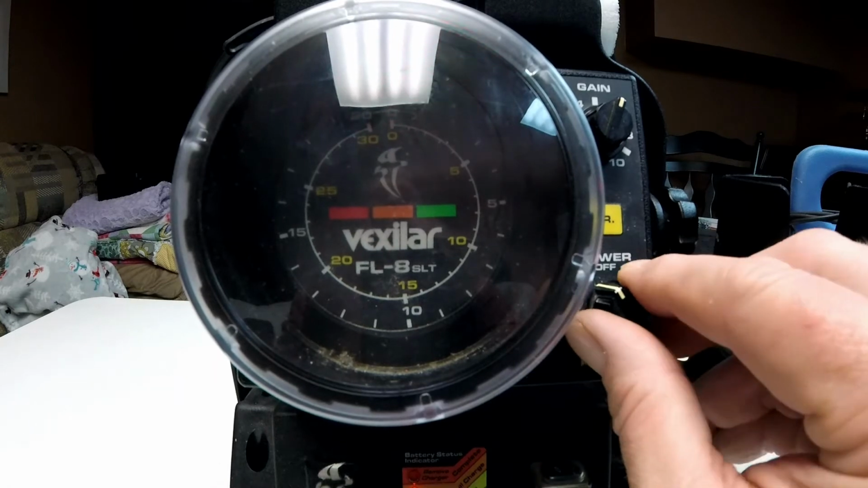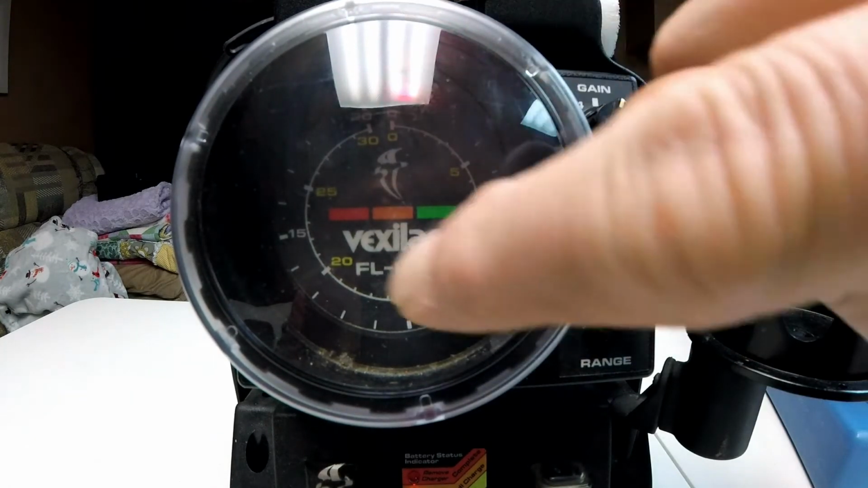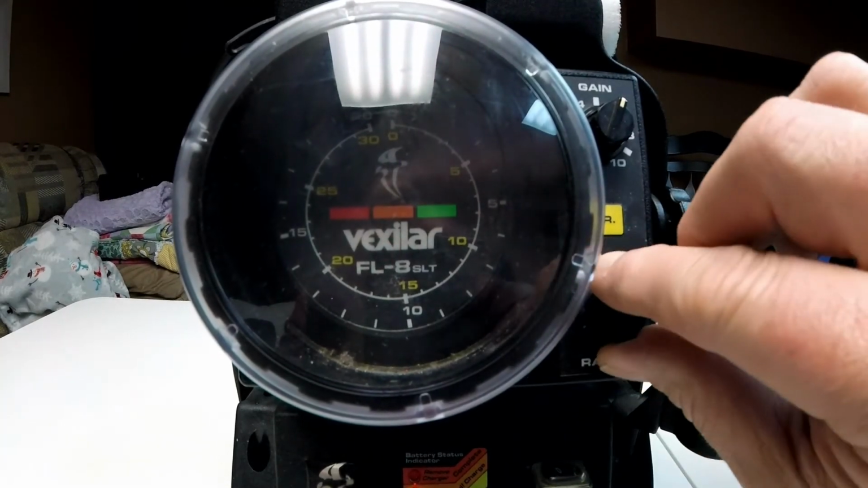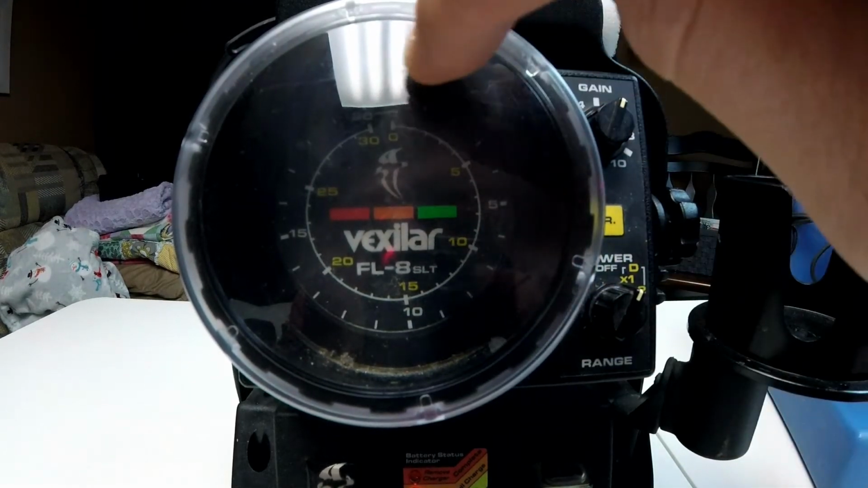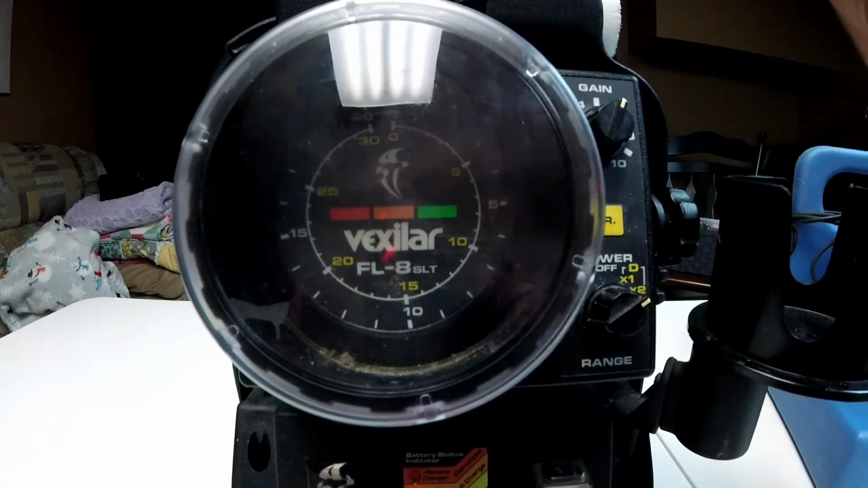By turning it to the left times 2, you're using 0 to 40. If you turn your power on to the right, or to the yellow inner circle, 1x equals 30 feet, or 2x equals 60 feet.